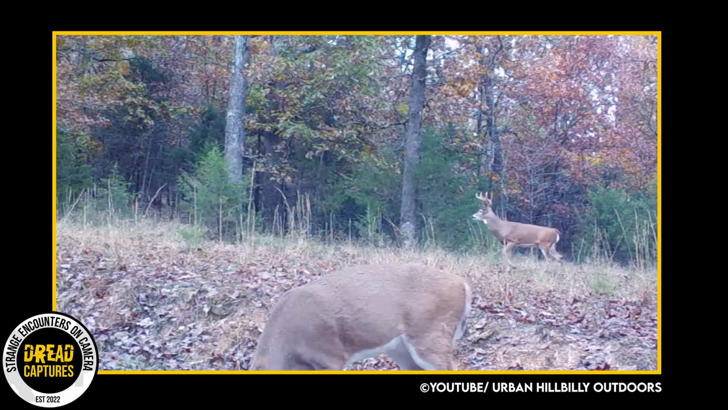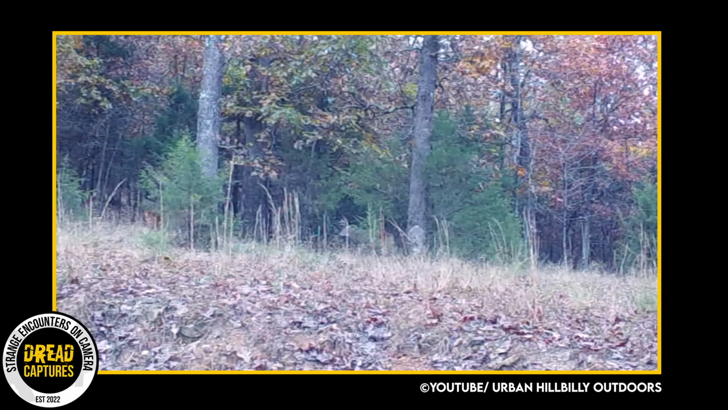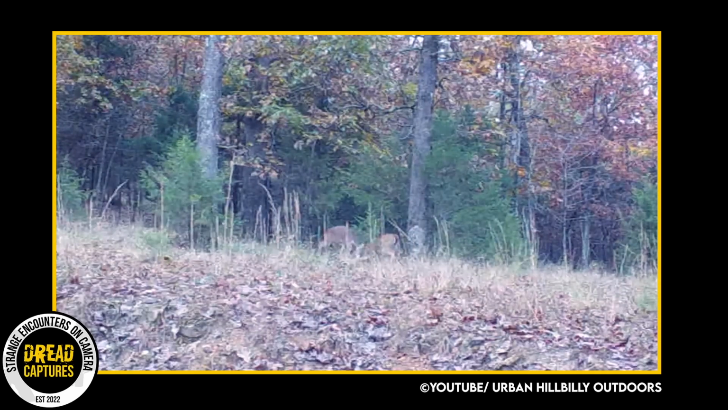It's probably pretty obvious where this clip is going, as we see a doe in the foreground with a buck lurking in the background. As the doe leaves the screen, we see the male approach and check out the camera. He eventually disappears out of camera view, reappearing at the top right of the screen in the background.